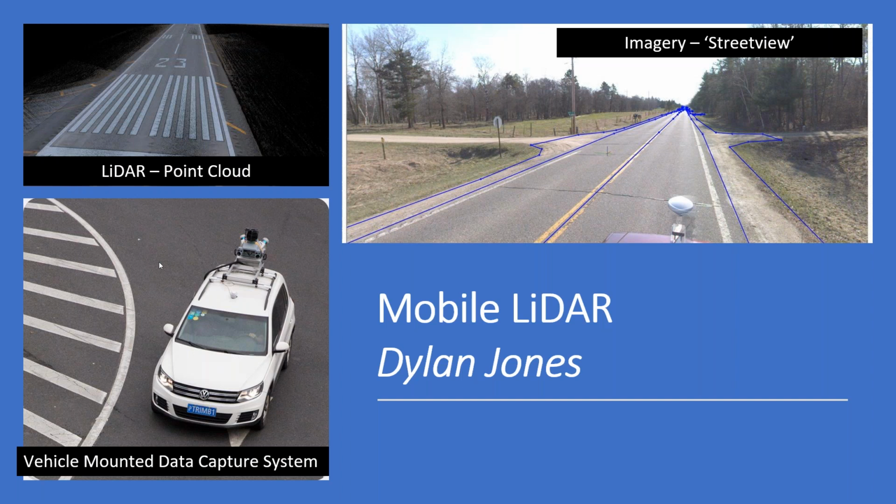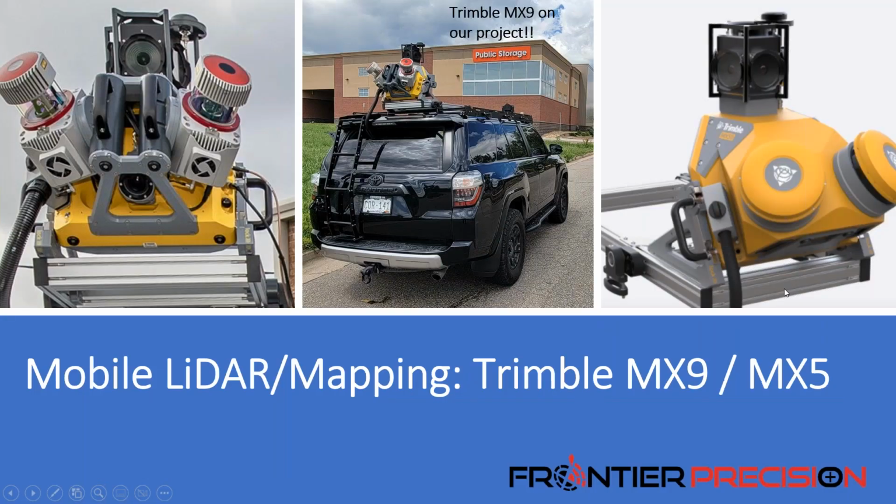So with mobile LiDAR, as you can see here, typically a vehicle-mounted data capture system where you could obtain a 3D colorized point cloud like you see up in the top left corner, and as well as imagery, so pretty much like a Google Street View of your own. So utilizing multiple sensors on board these vehicle-mounted systems to capture and document along the way.